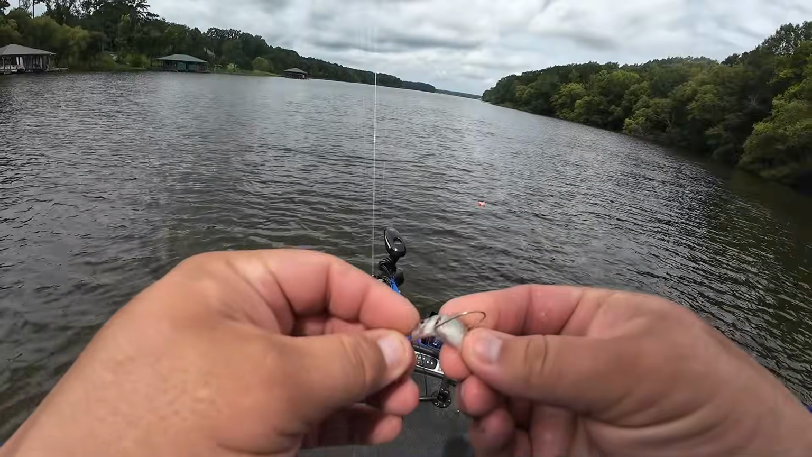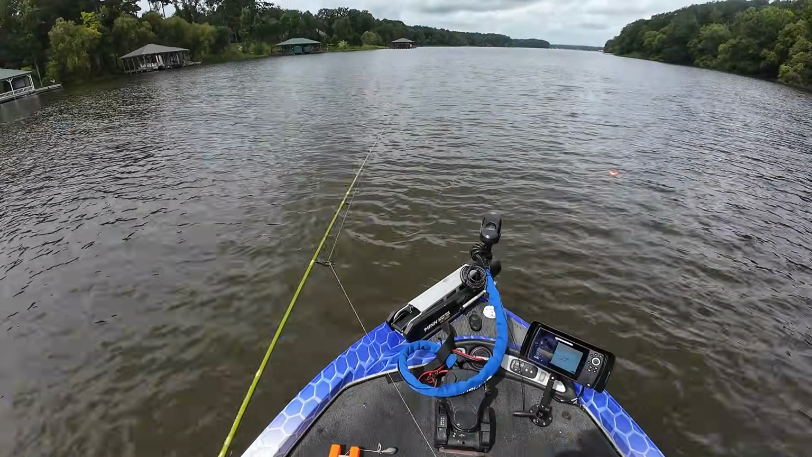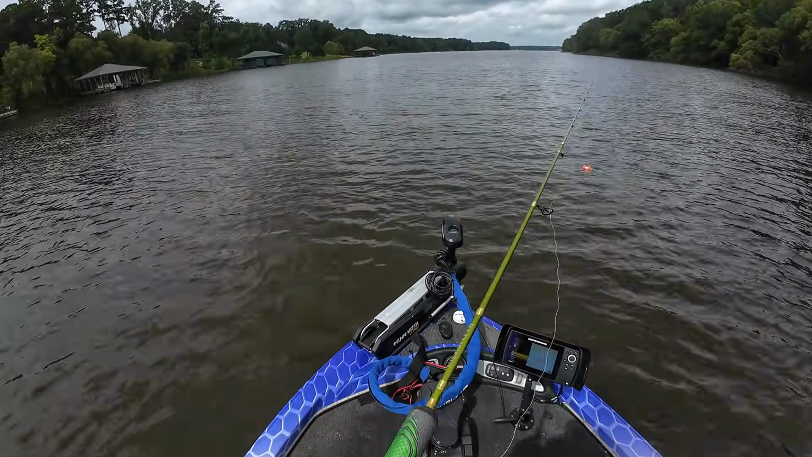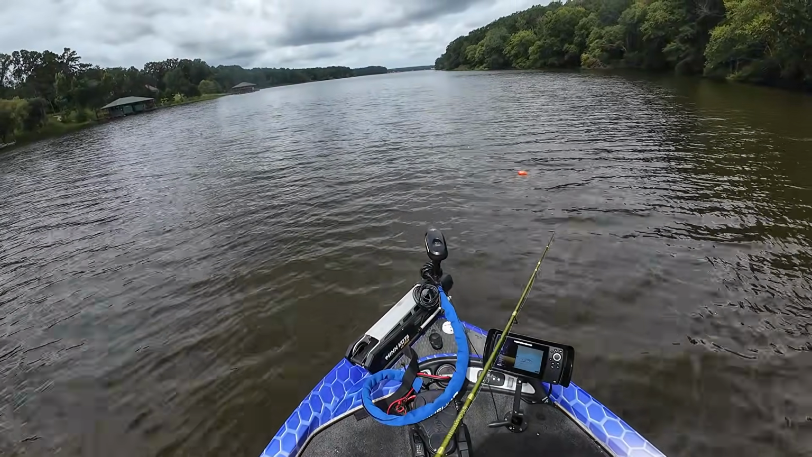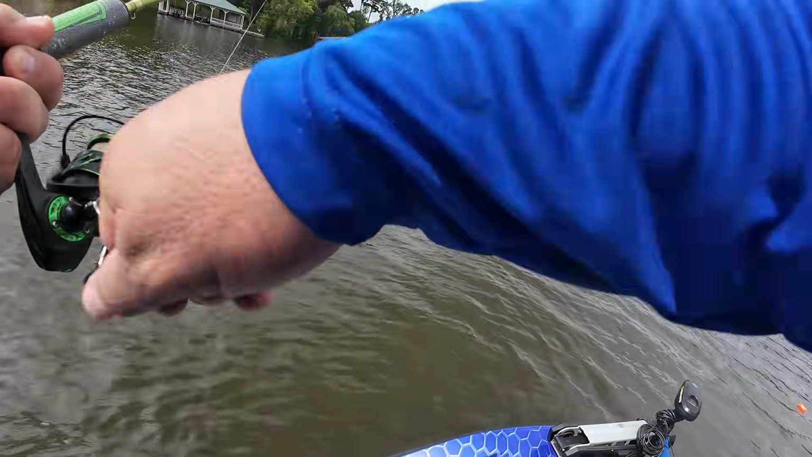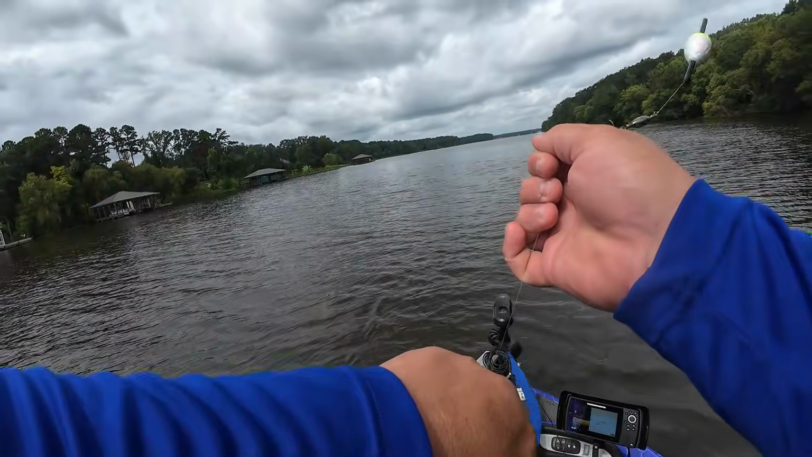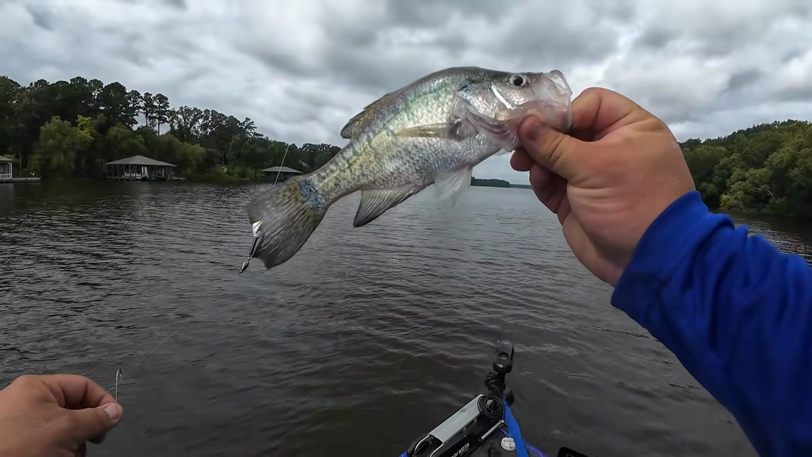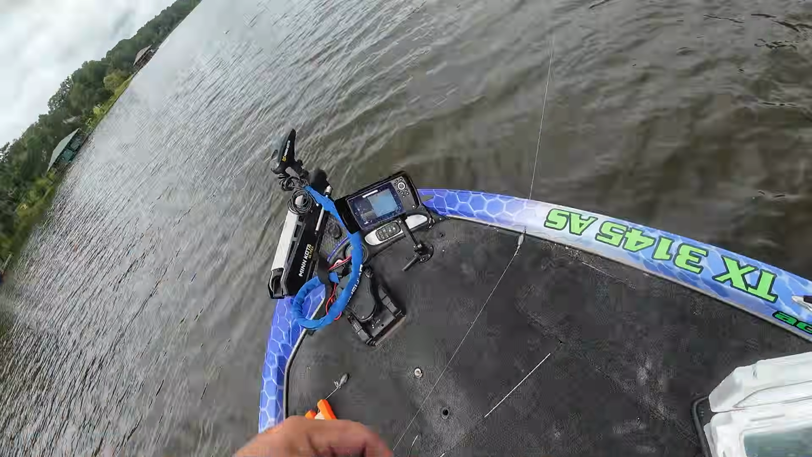Nice. All right guys, well, I've found some fish at 2 or 3 different spots. Problem is, can't get them to bite, so we're gonna see if these fish will bite. Oh, well, I'll be dog. Look at that. Crappie. Little white crappie. All right, well, one bit.